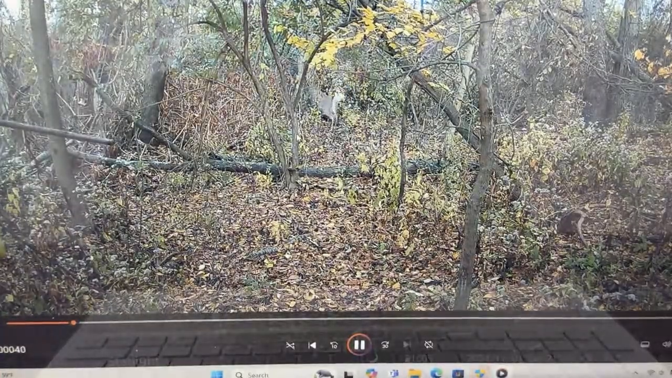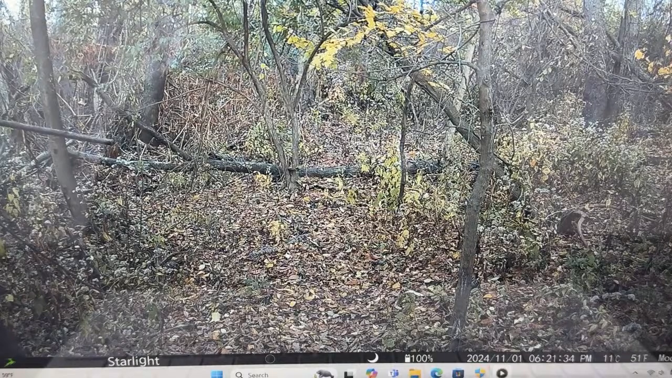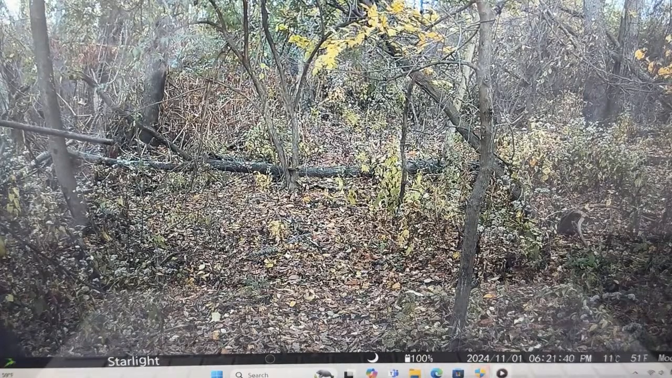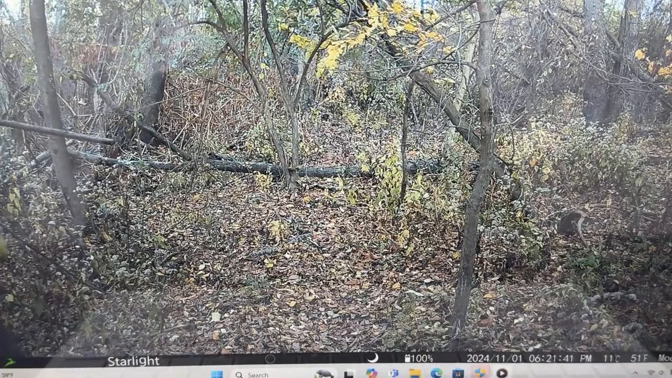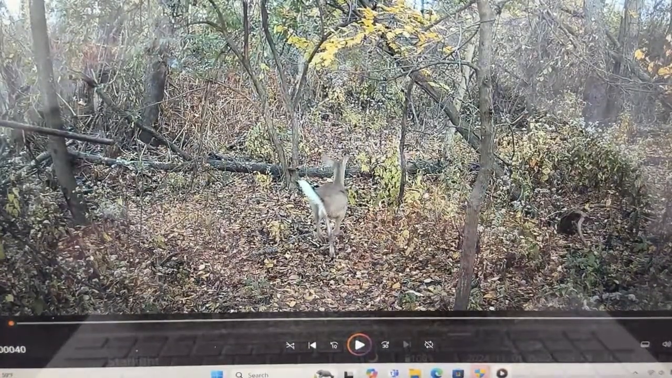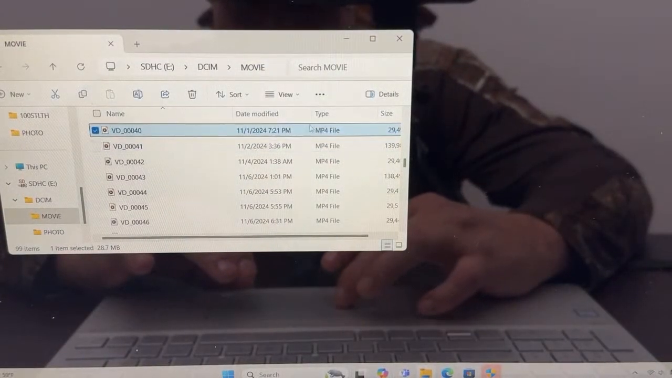There's doe running up the top, and I'm sure there's something coming. We'll see. Unless they got spooked by something, but that's the evening. That's 6:20 or 5:21 in the evening. Nothing came through there, so we'll see the next one. That was 6:21. No, there was nothing. 7:21, I'm sorry.